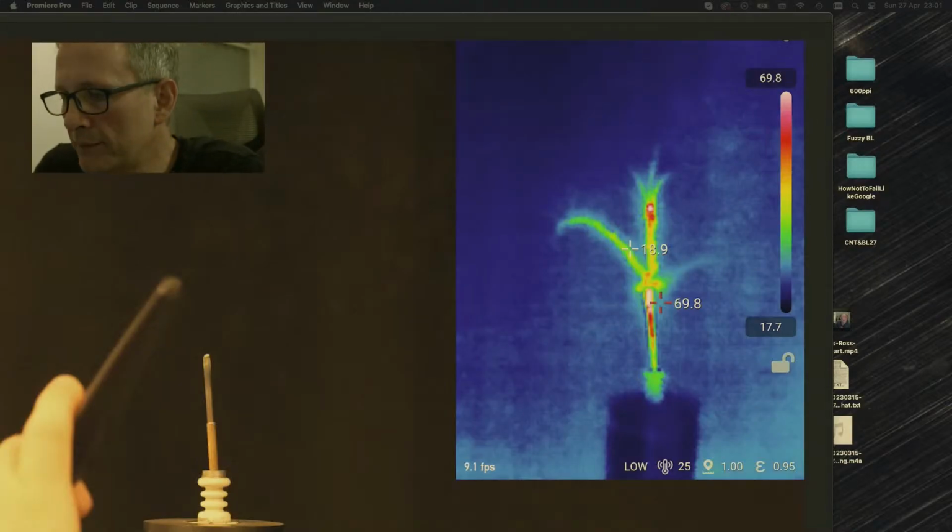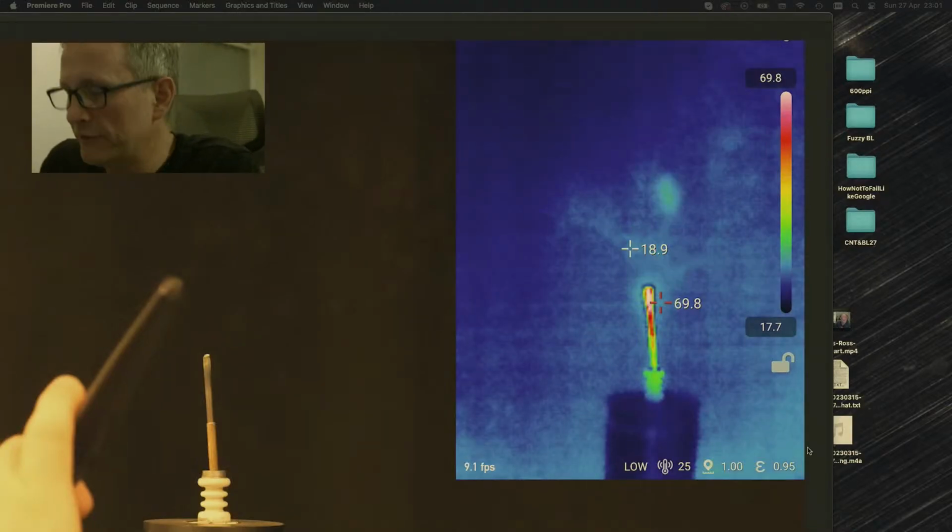So we should be able to force the discharge into a particular place, which means the tip of the discharge we will be able to guide to a target and be able to do work in a more precise way in the experiment. Okay, so that's one thing.